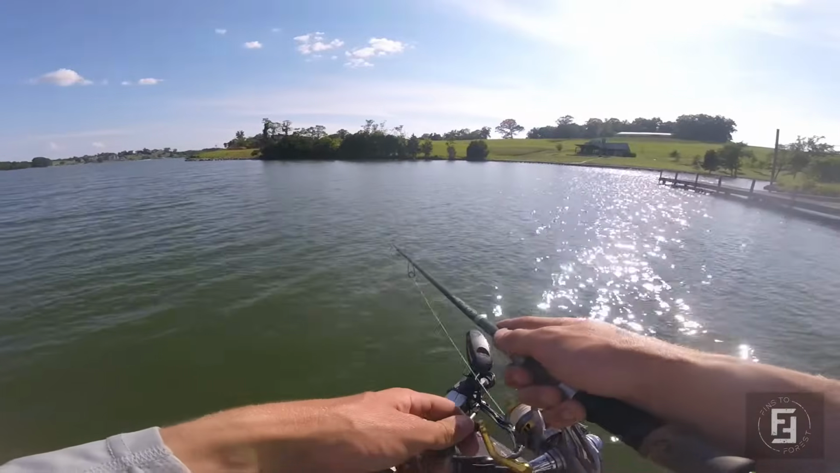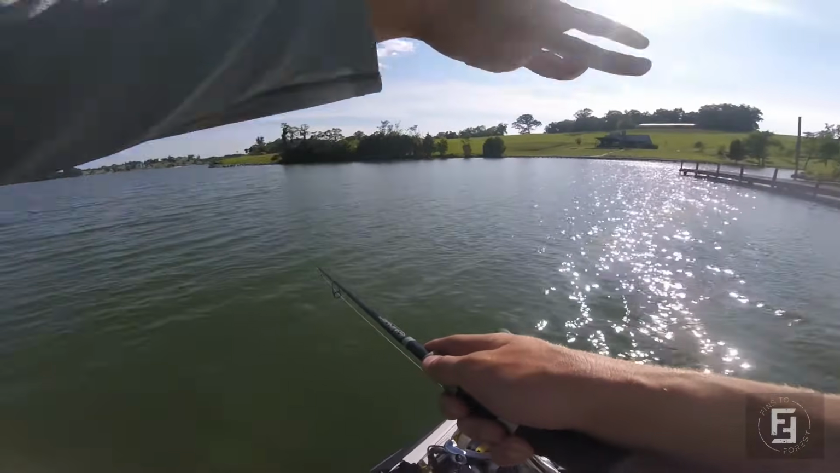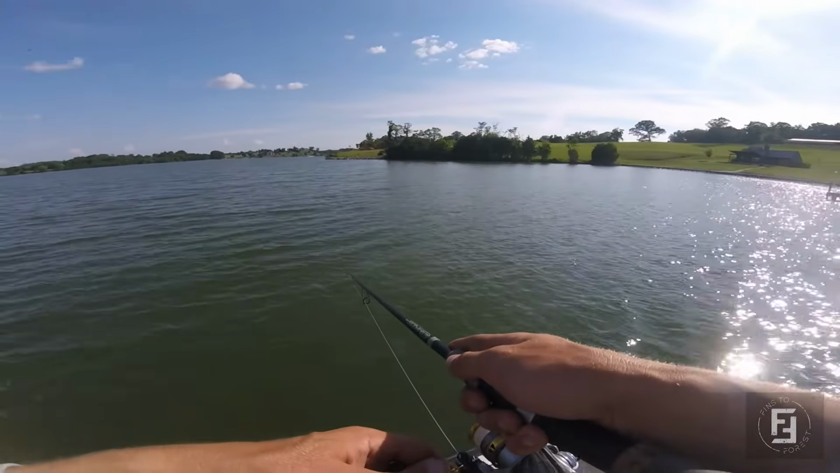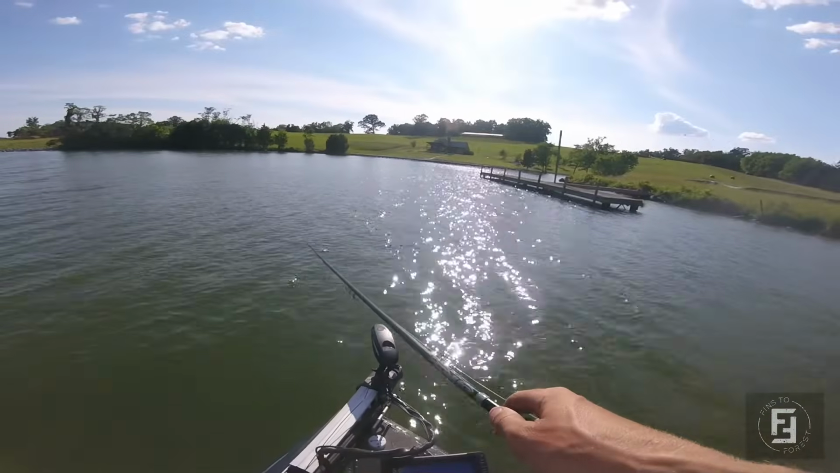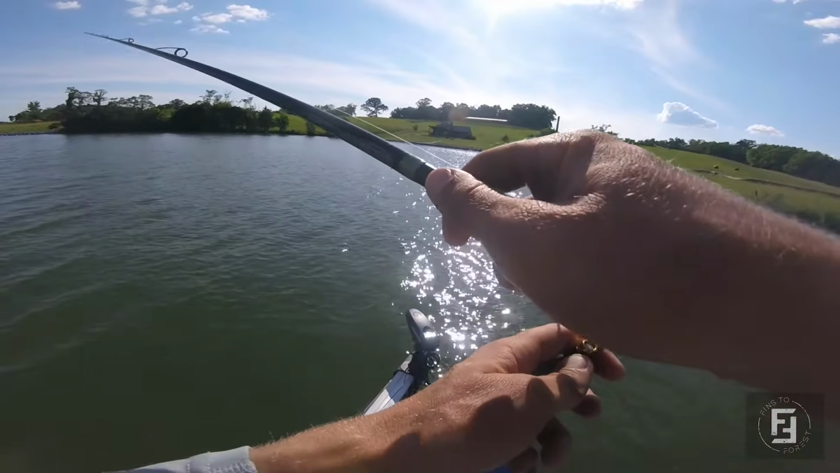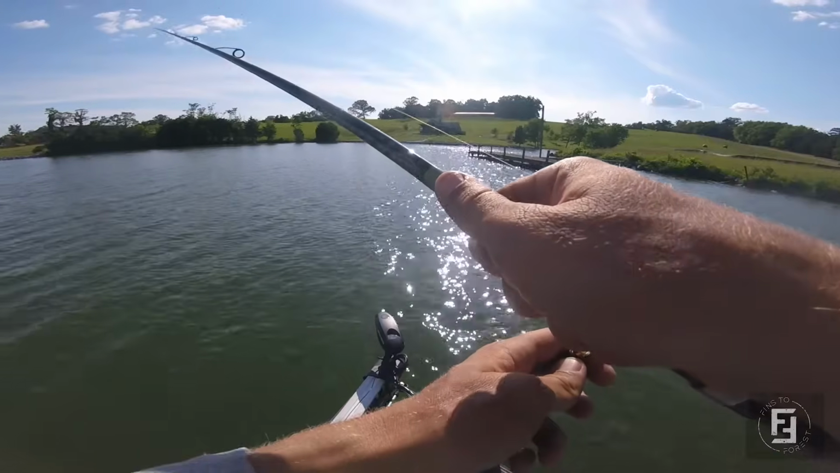So it may not be as targeted as coming through and flipping to a little individual stump or pile. But if I'm just coming through here and flipping a dock, I don't know without looking at Livescope that there's a bunch of brush out there. So it's helpful for that.